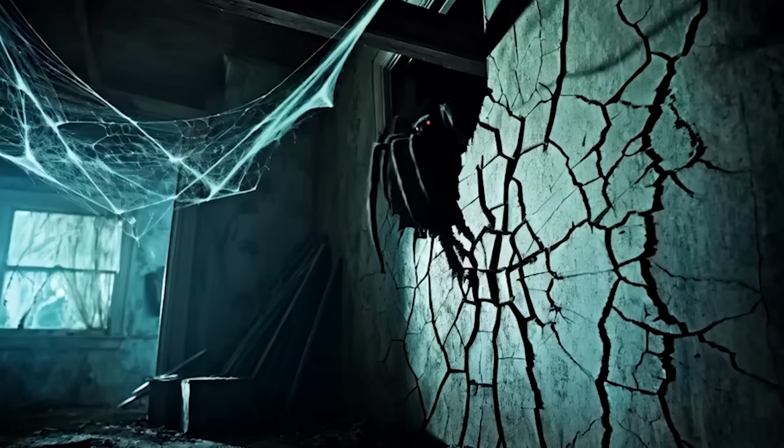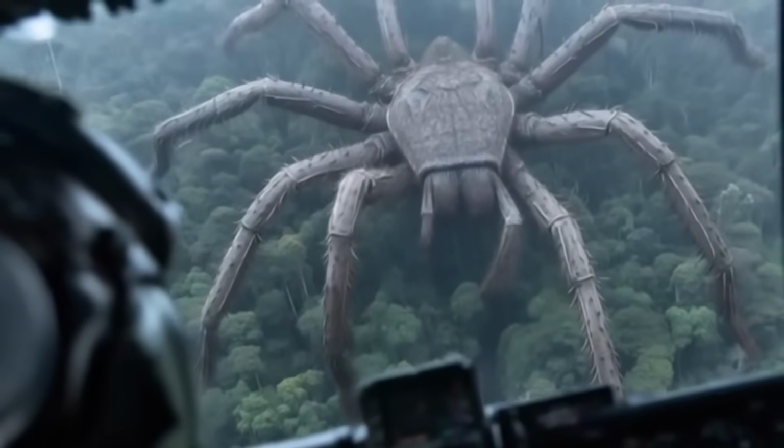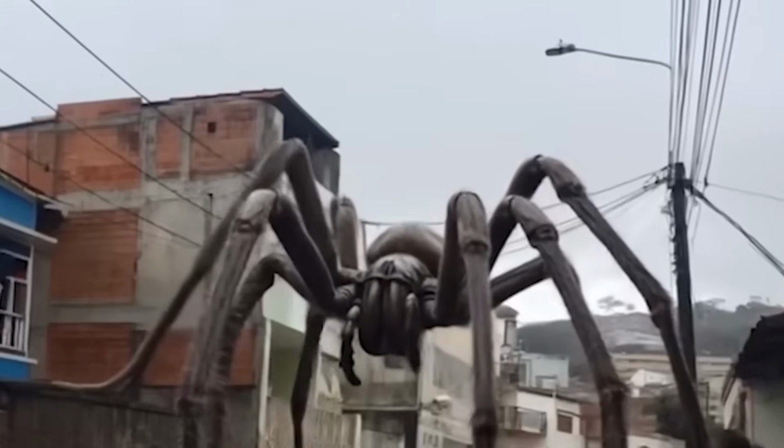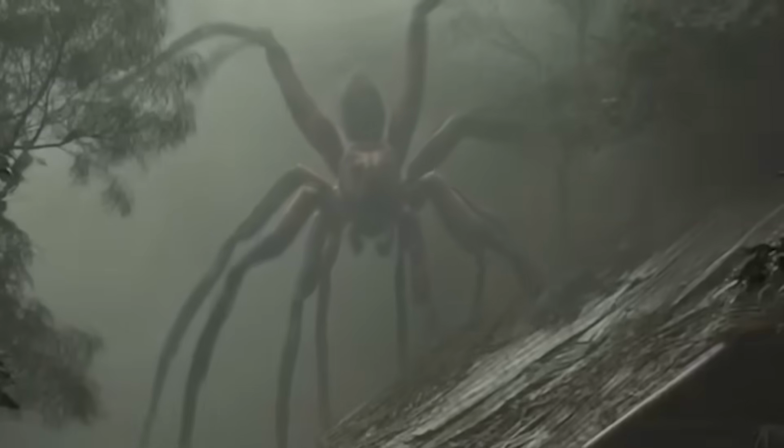They say it drops down without warning, ambushing anything that comes too close. Some hunters say they've seen the huge webs, thicker than rope, woven between trees or across cave entrances. Said to be fast and extremely strong, capable of dragging off livestock, and some swear by these encounters, warning travelers to avoid certain caves entirely.